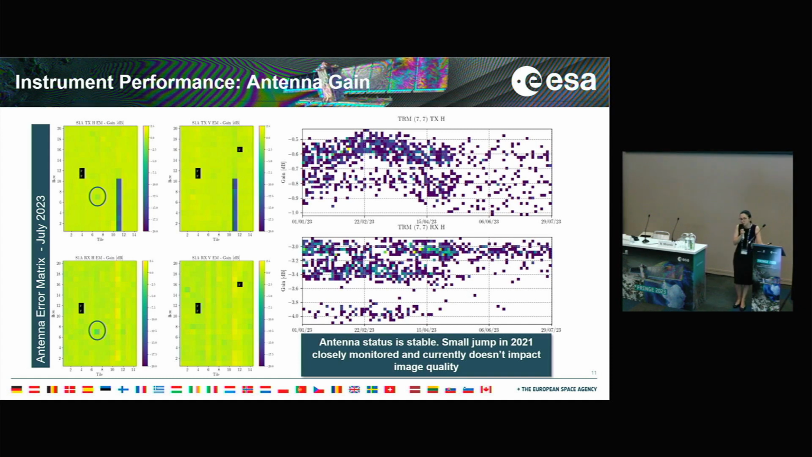So there is a minor event happening in one particular TRM that I emphasize in the circle. It has a slight drop in gain for the H polarization. We monitor this particular TRM closely, but nothing has been noticed in the last couple of years, and the quality of the data is preserved.